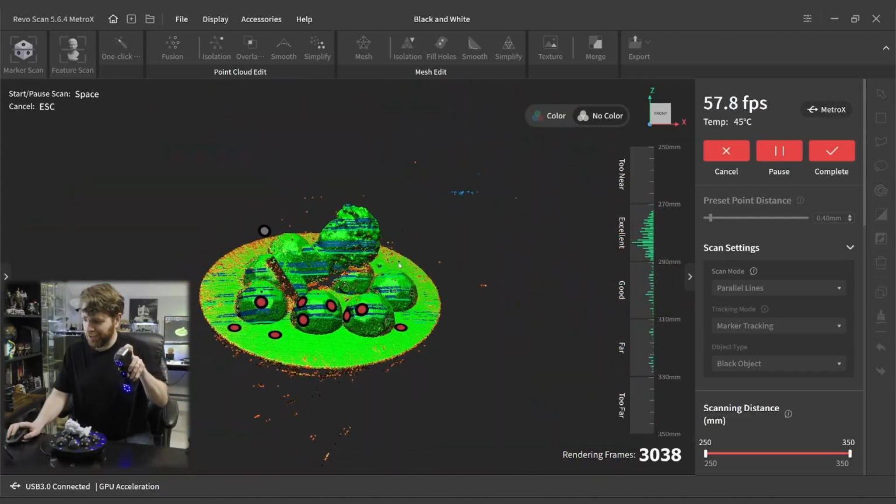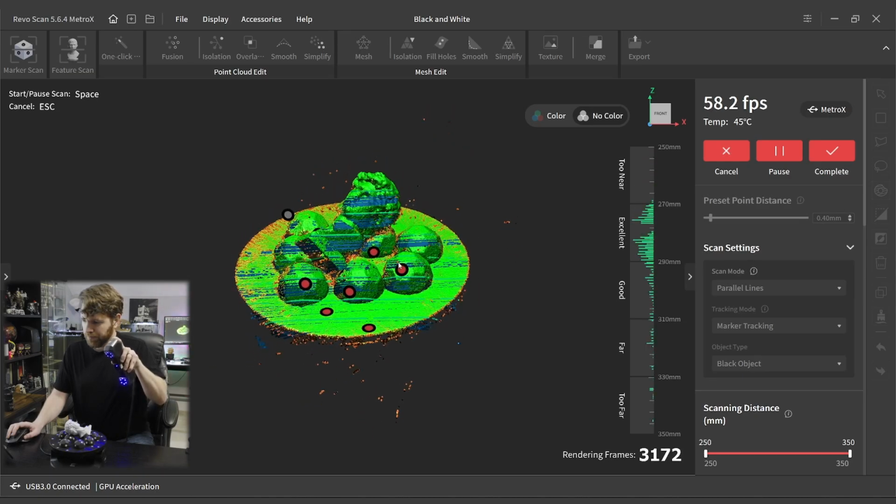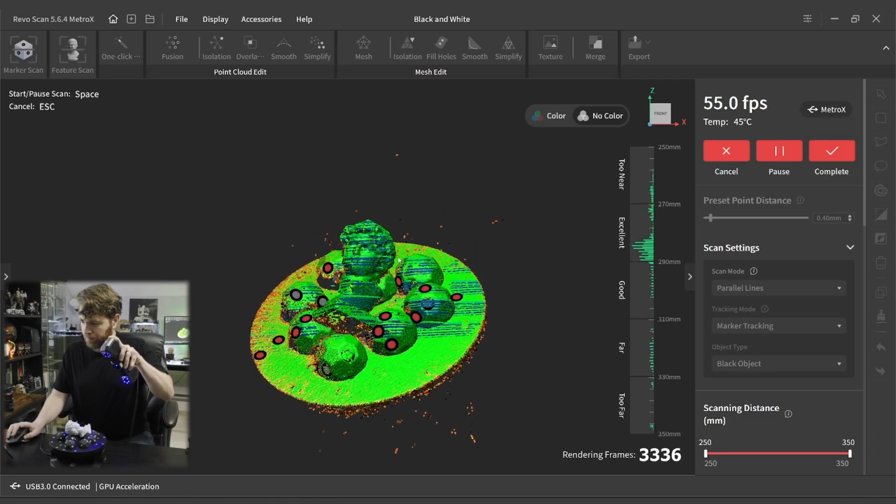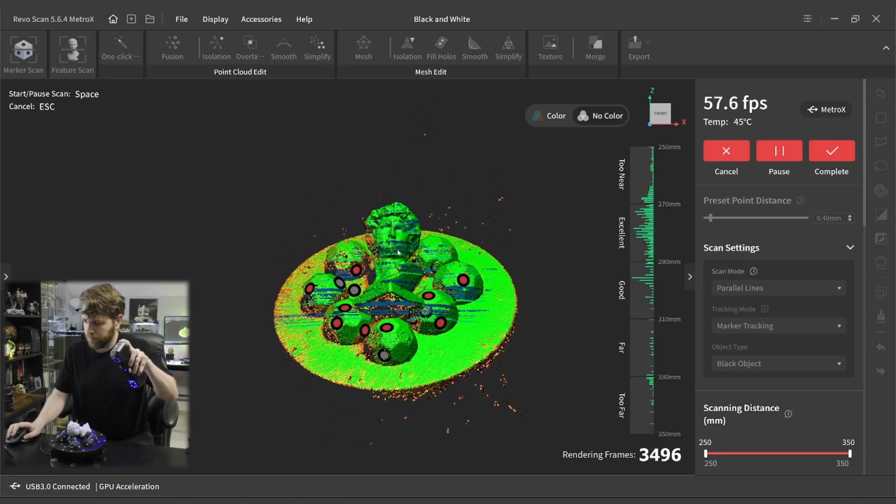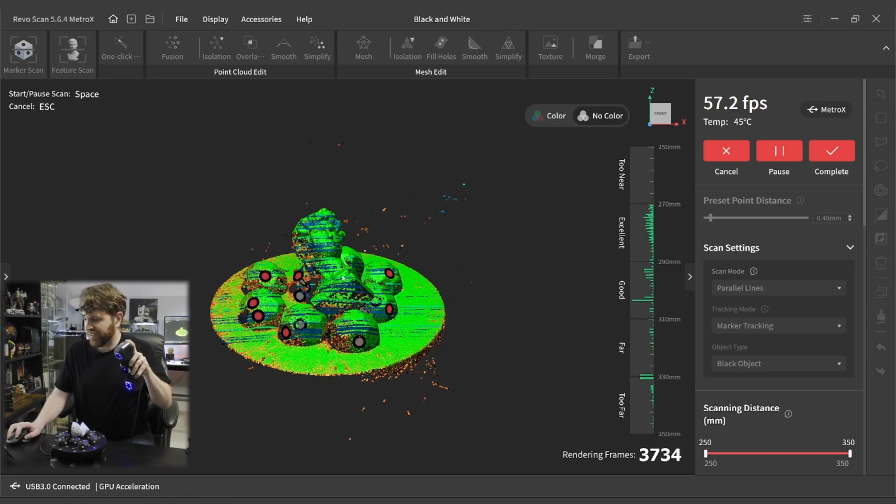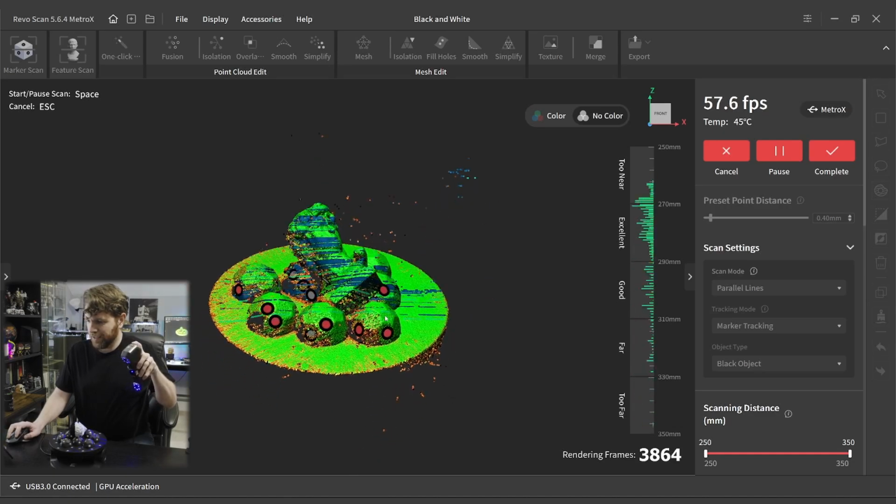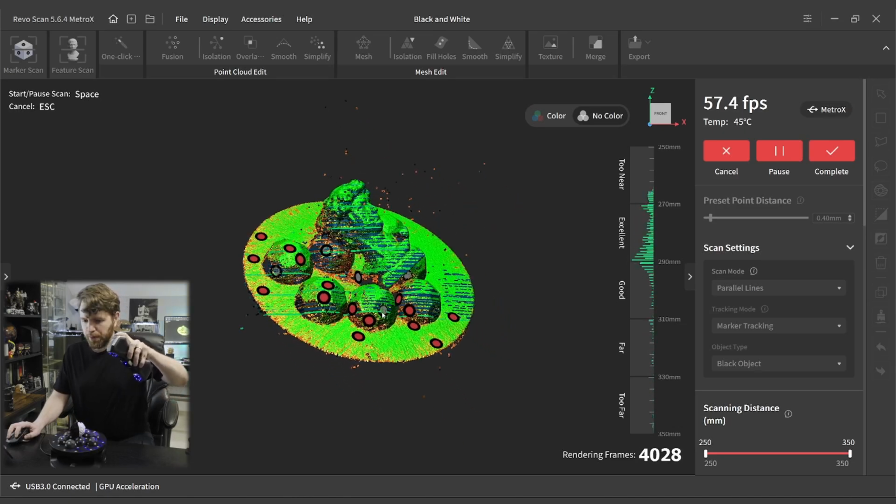That black is really hard to pick up. Max out my exposure here. You can actually see on the bottom base there, we can't get data from how overexposed it is.